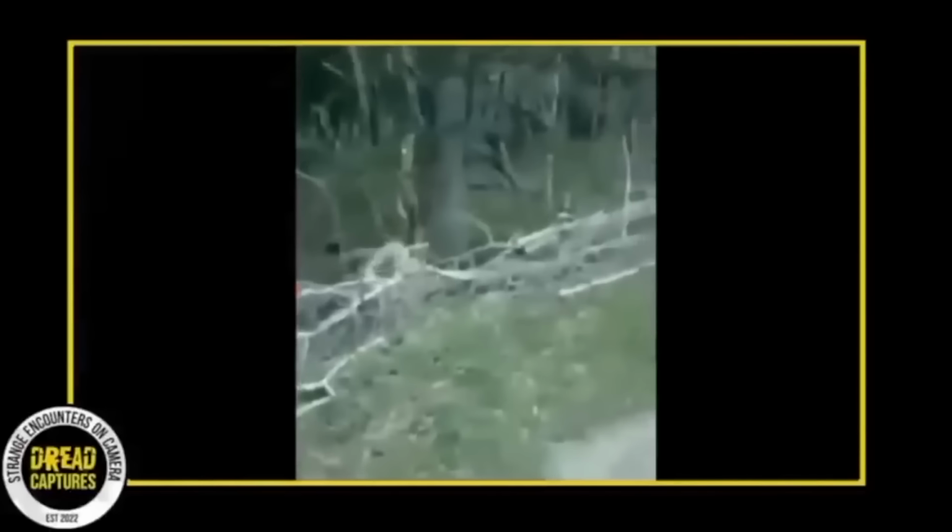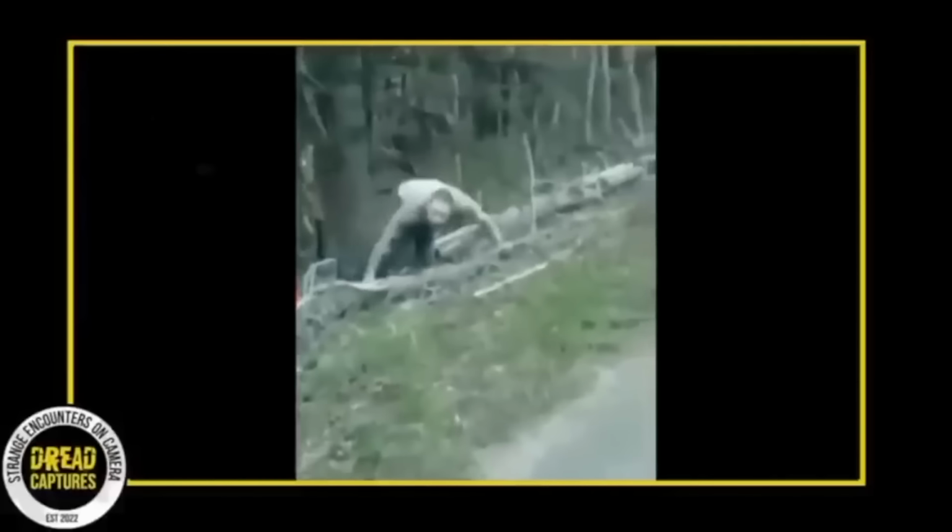By the time they walk up, he's stood up. He's a bit wobbly. The guys are filming and talking to him. And let me tell you, something's clearly not right with him. He's mumbling some stuff incoherently. Then, out of nowhere, the guy moans and starts dragging himself up the embankment.